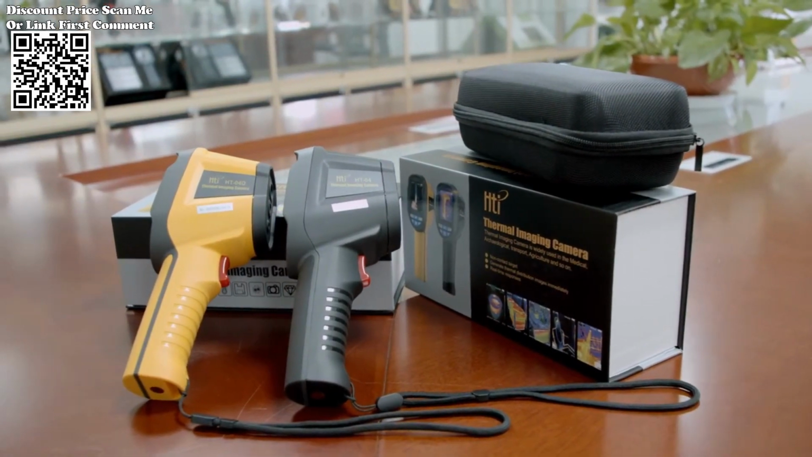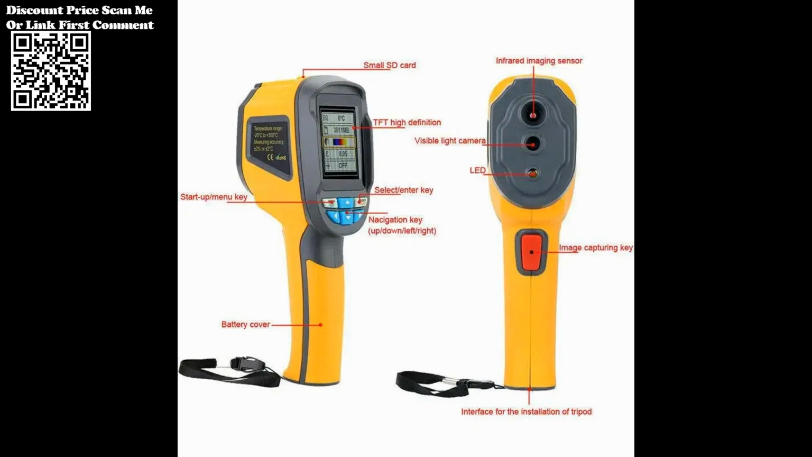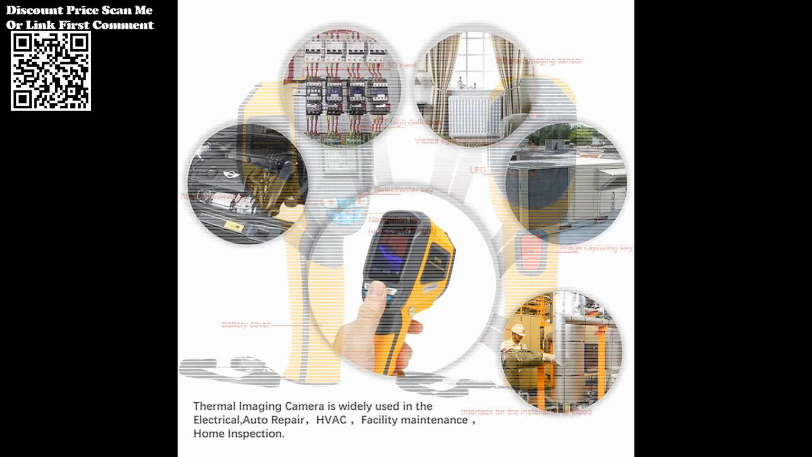Electricians and maintenance technicians can leverage the HT-02D to swiftly identify problem areas in electrical systems, machinery, and equipment, facilitating efficient troubleshooting and preventive maintenance.